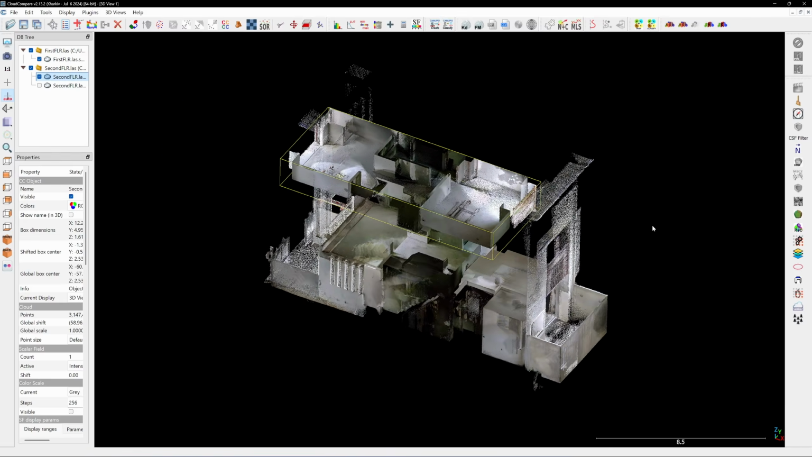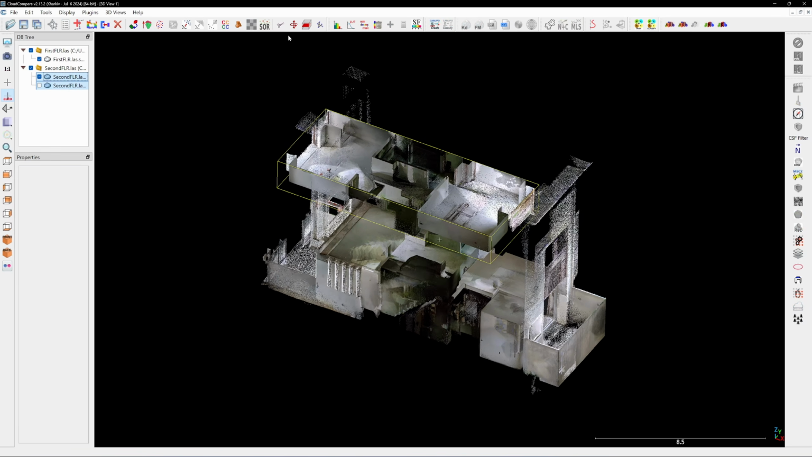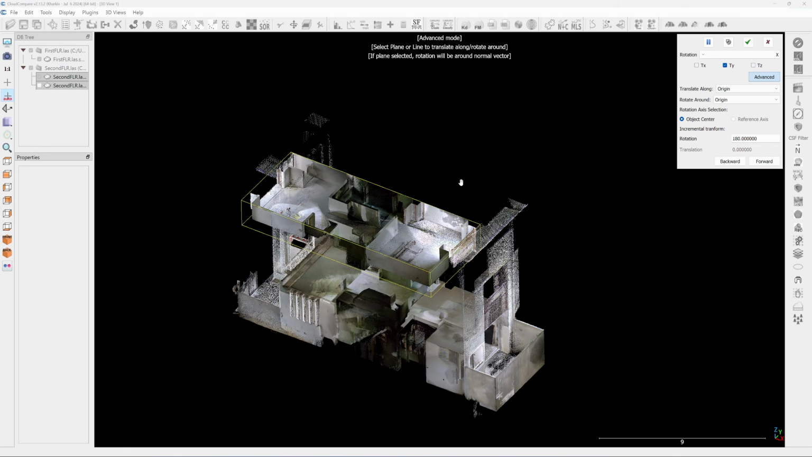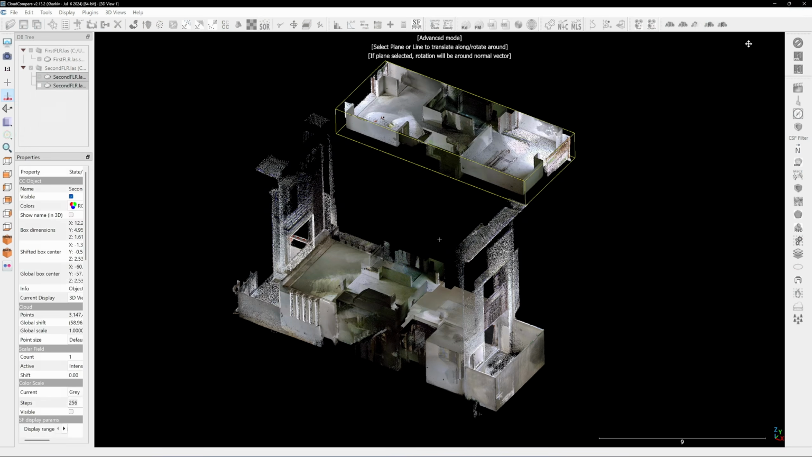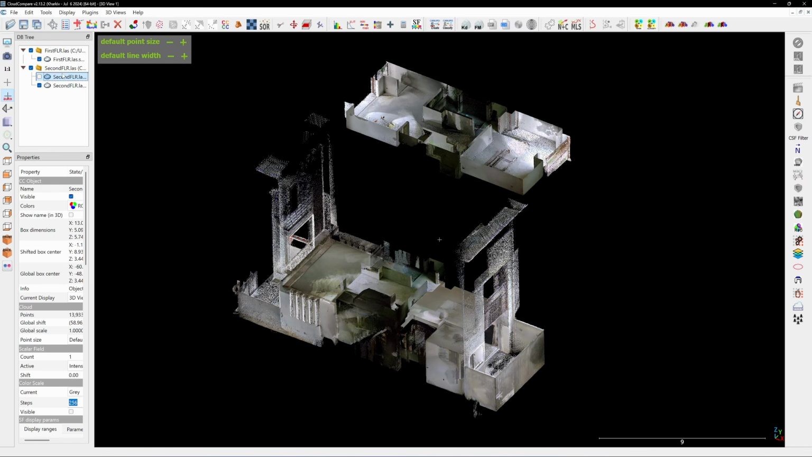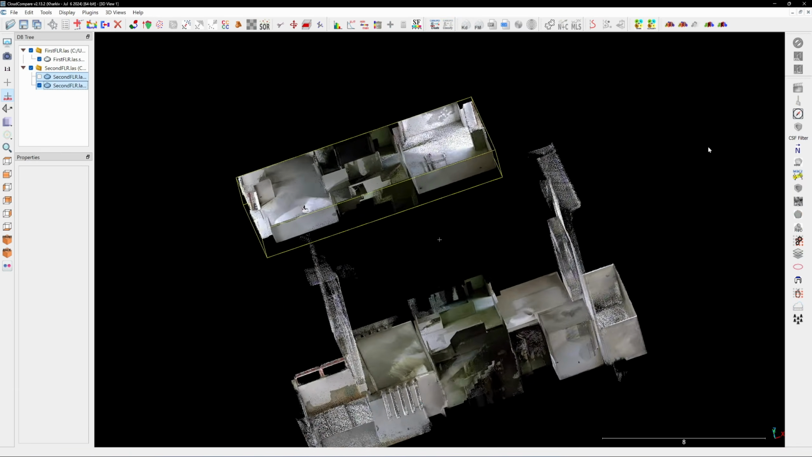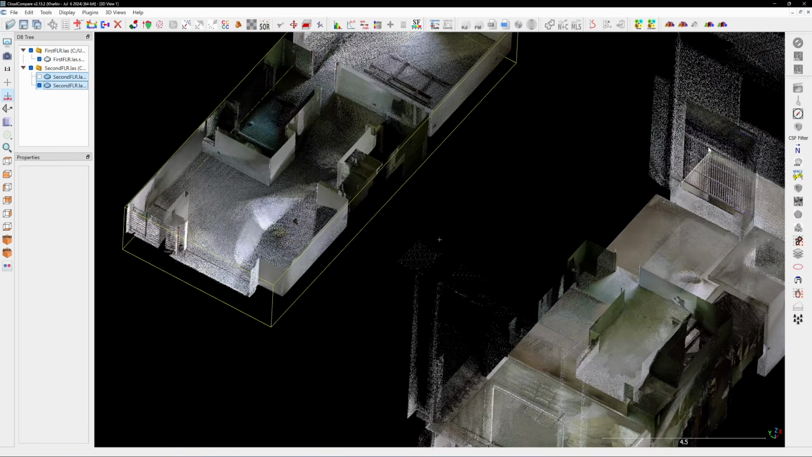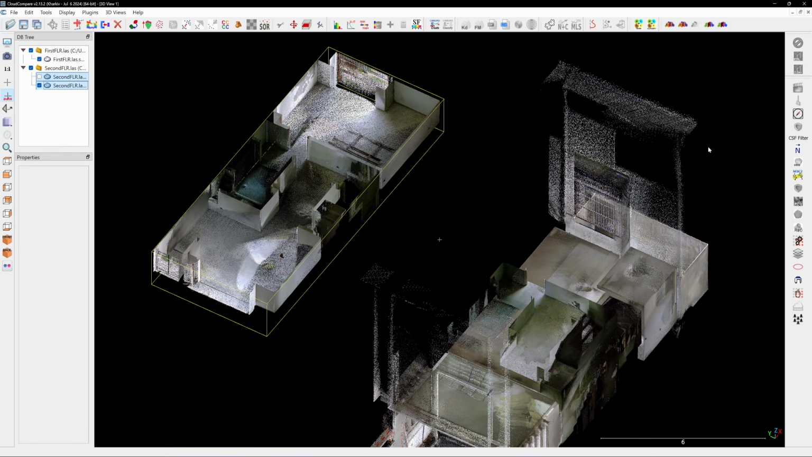Now select both segments of the second floor and use the Translate tool to move them along the y-axis. When you toggle on the upper part of the second floor, you will see that both segments move together. In CloudCompare, hold the Control key to select multiple segments. This lets you move or rotate them together even while their visibility is turned off.